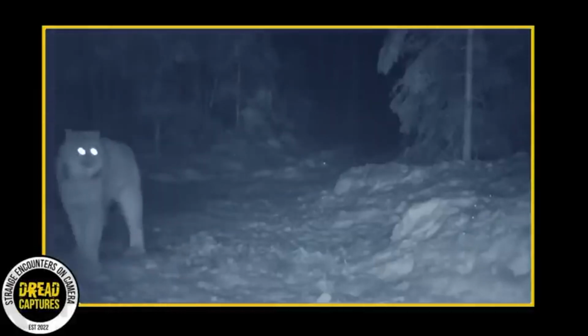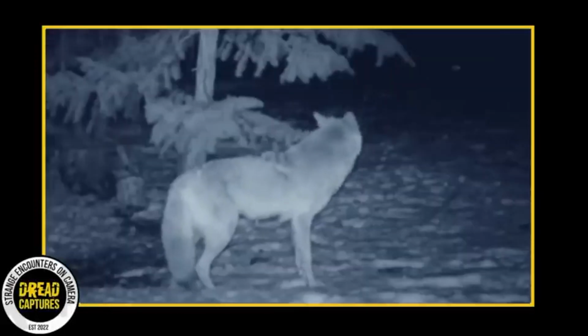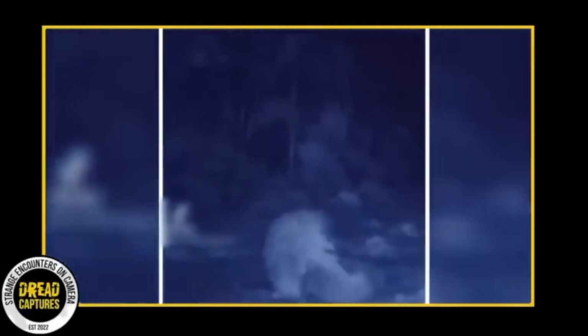Such interactions are typical in the forest where animals compete for limited resources. I love witnessing these events. It provides great insight into the intricate dynamics of the natural world.